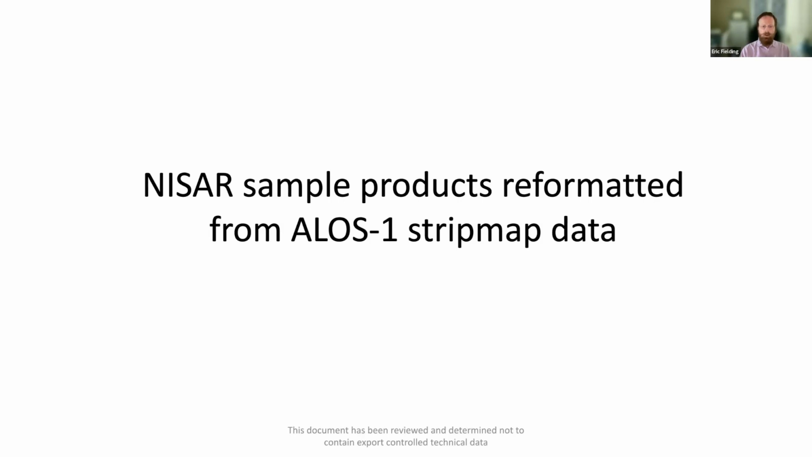The ALOS satellite had an L-band radar system, and the ASF now has all the ALOS raw data, and they are making that available in a variety of forms for people that want to look at the ALOS data. But we've taken some of that ALOS data and processed it into the exact same format as NISAR, to provide these sample data products.